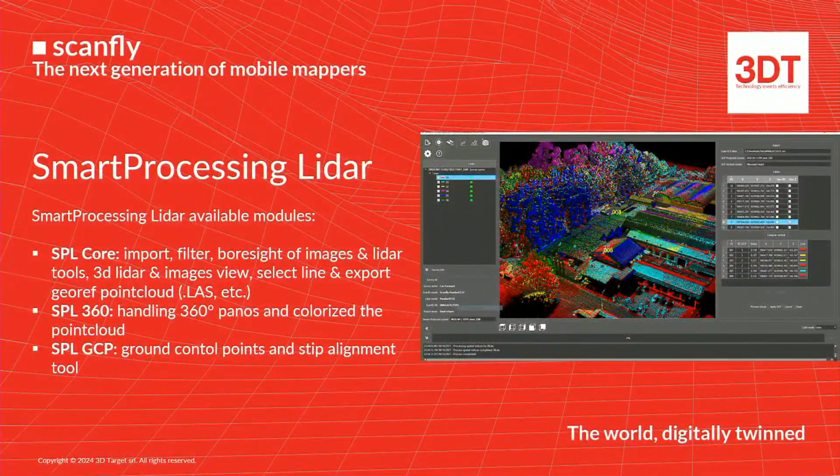Just a few words about the plugins we have. The core is the base of the system, so you can import the data, filter, and select the lines to export. The SPL 360 handles the 360 panoramas and colorizes the point clouds. Ground control point is the module to do the strip alignment, and ground control point is full strip alignment. So we modify the trajectory and do not move the point clouds; we move the trajectory based on the check we have on the ground control points or the ground truth of the other trajectory.